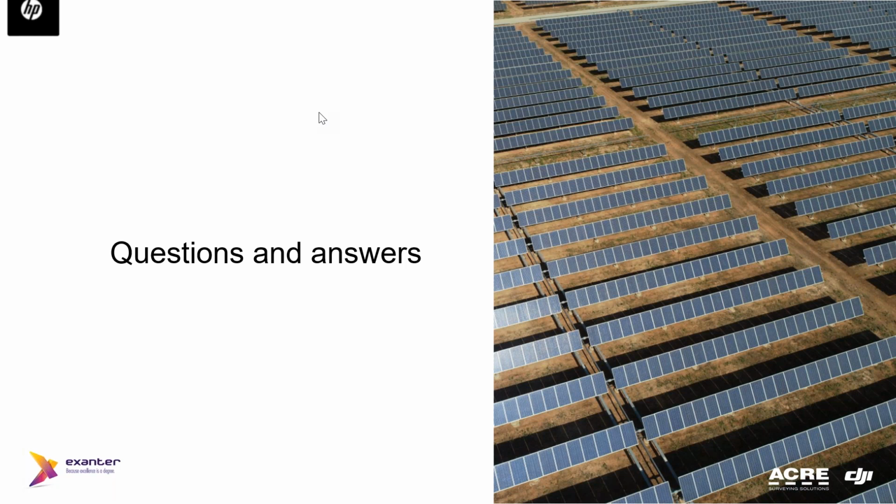Next question. What is the difference with the Mavic Pro FLIR camera? The main difference is the resolution. In the Mavic, we have 160 pixels, I think. It's a FLIR Lepton sensor, and in the Zenmuse camera, you have 640 pixels of resolution.